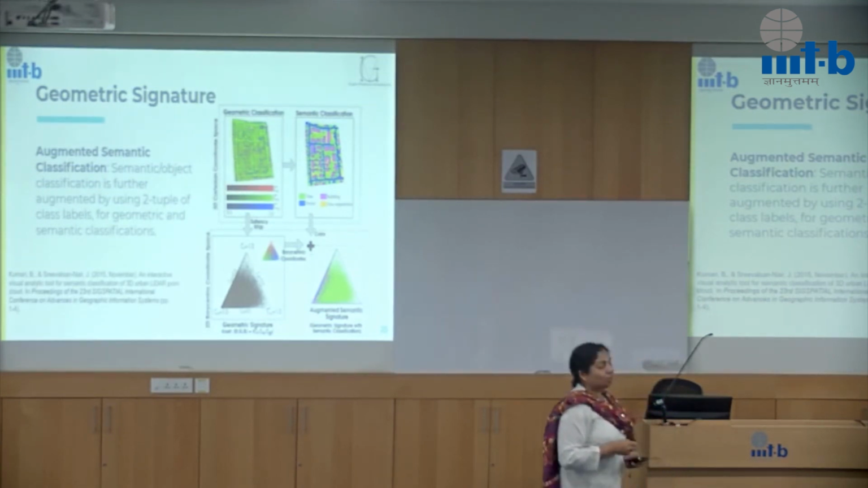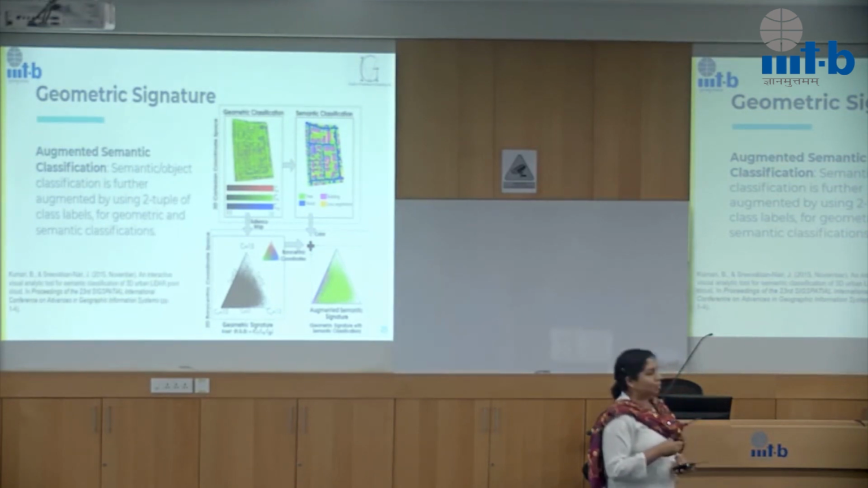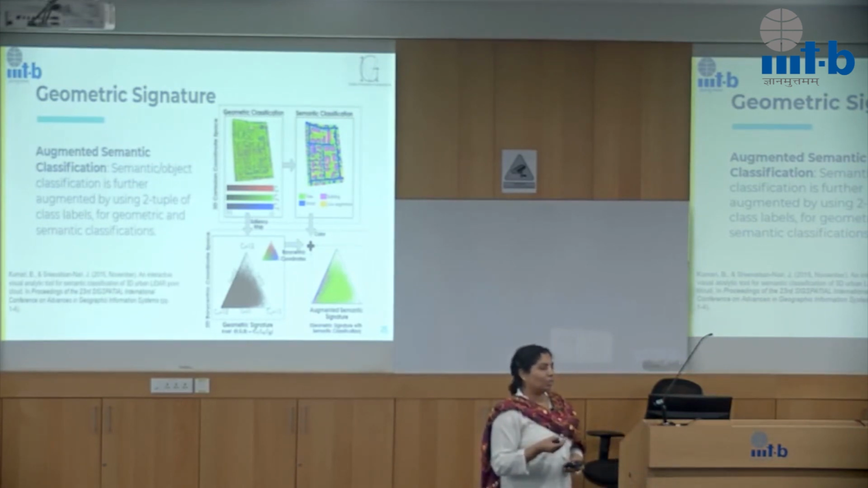So there is no validation. It's mostly visual because there is no ground truth there for you to validate the results. So that's it. The way geometric classification is currently used, it's not called out as geometric classification. On the other hand, there are features which are extracted from geometric classification and passed as a feature vector into semantic classification and run in several supervised learning algorithms. So it is not used as such.